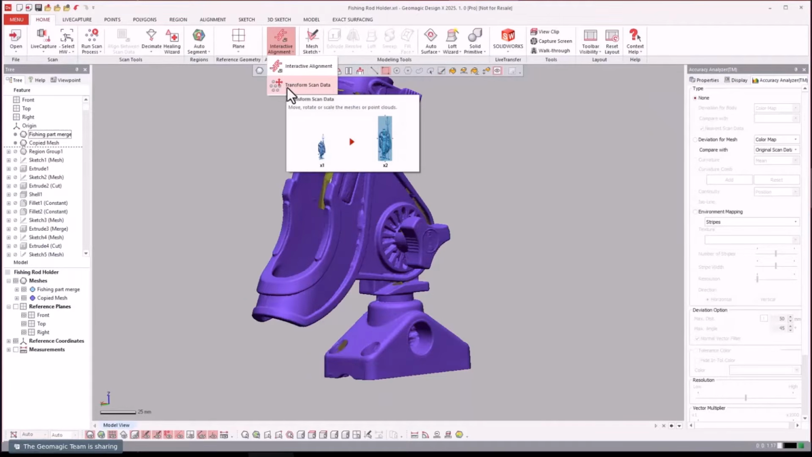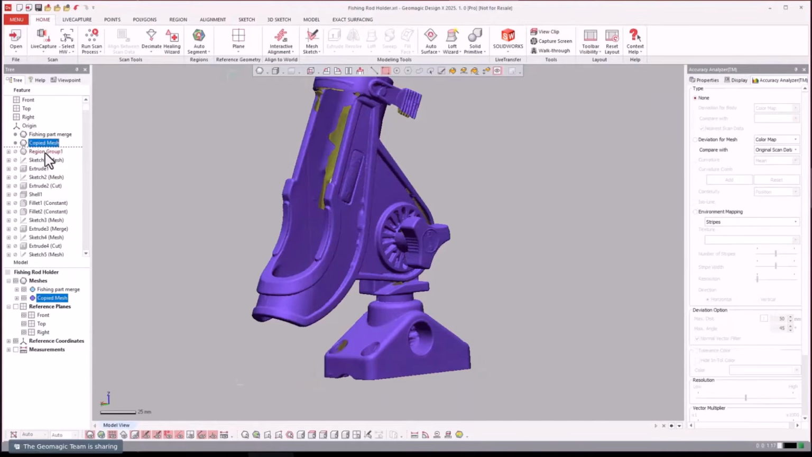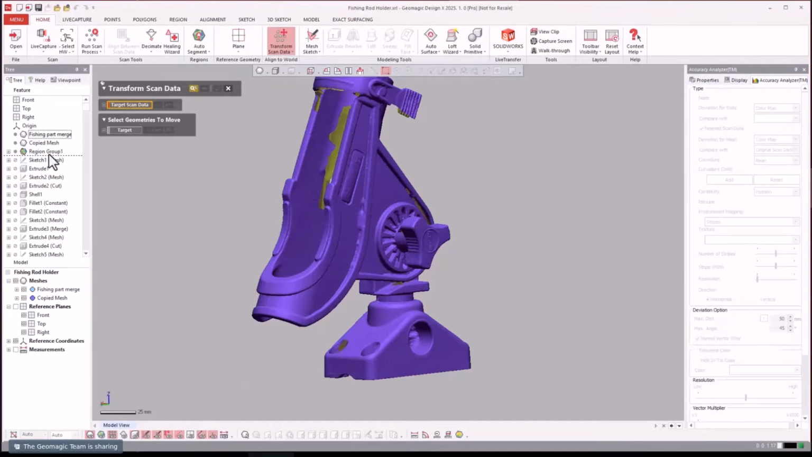So transform scan data, if you ever see it grayed out, this is what I'm basically trying to show you here. Roll forward one step to now the region groups are on it. Now you'll see transform, and it won't let you select that one, but it will let you select this one because this has a dependent region group. So that is just a life hack there, a little tip for you.